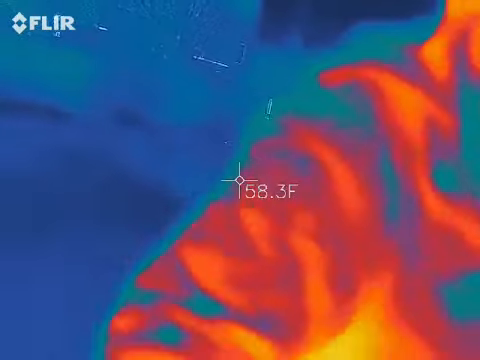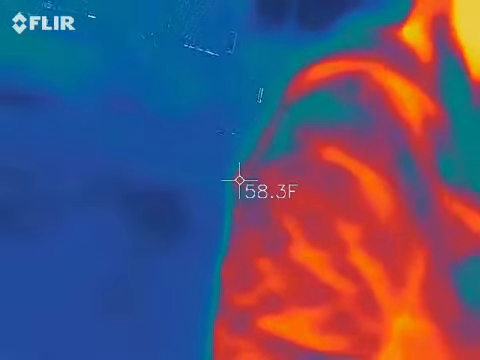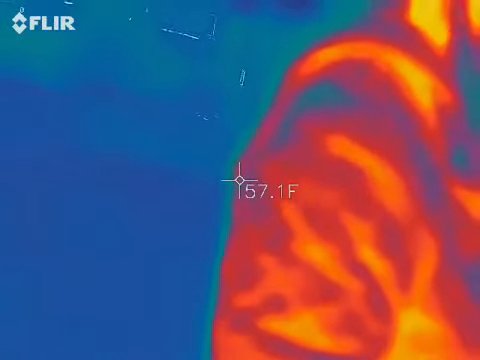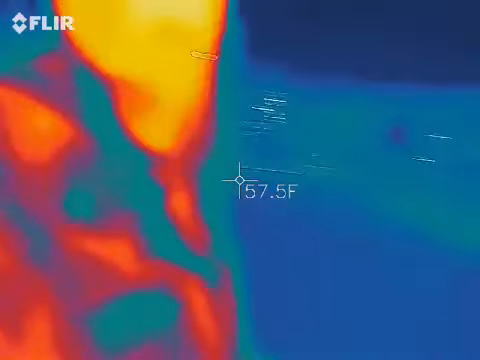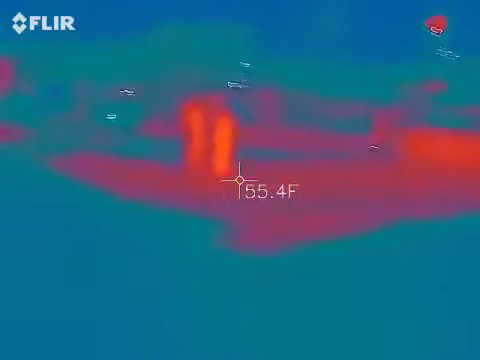That would be neat if you got something. Right next to that one. I just put it right next to it. Oh, you can see them.